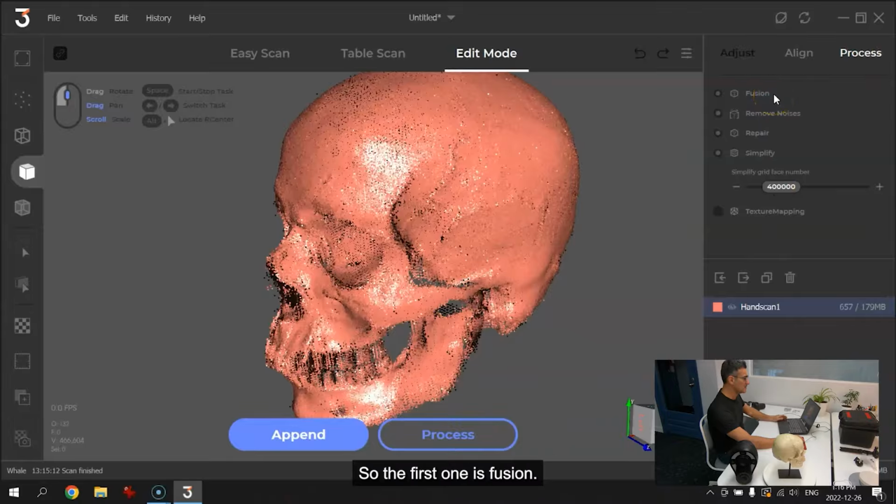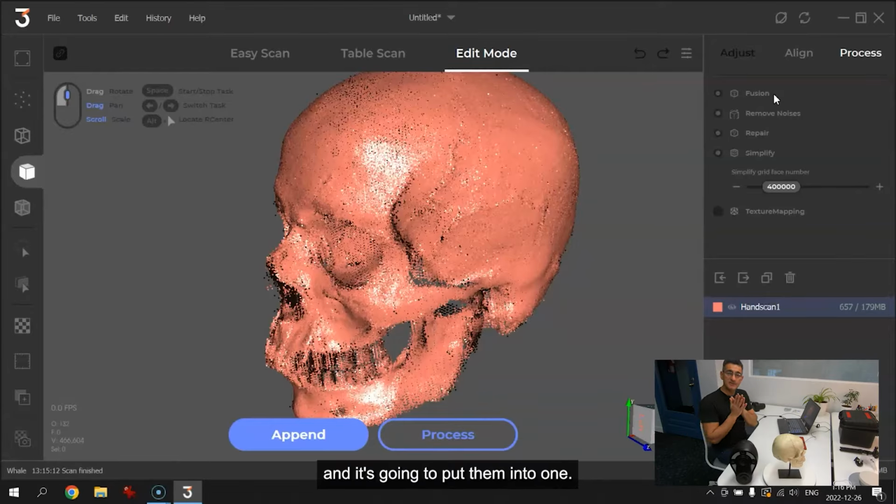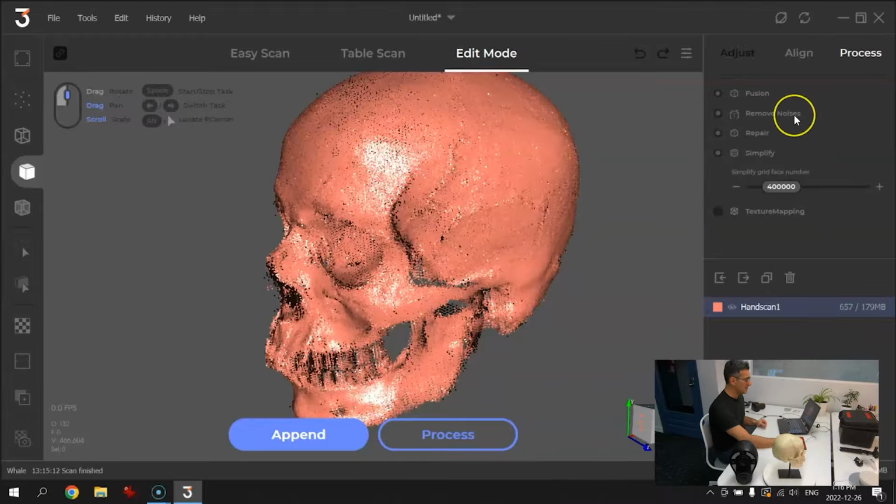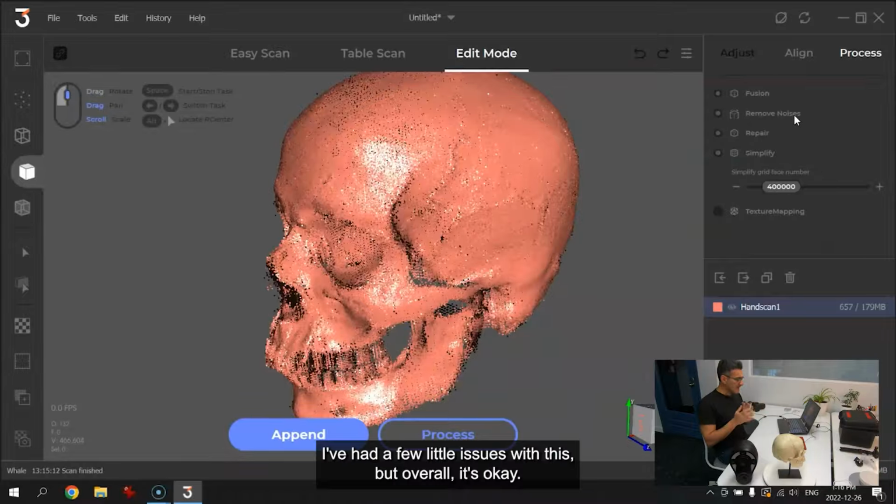So the first one is fusion. The fusion is going to take all those individual pieces and put them into one. So it's going to make one individual model based on all these individual frames that have been pieced together here. Then it's got here remove noise. Now this is a little tricky. The remove noise, I've had a few little issues with this, but overall it's okay.